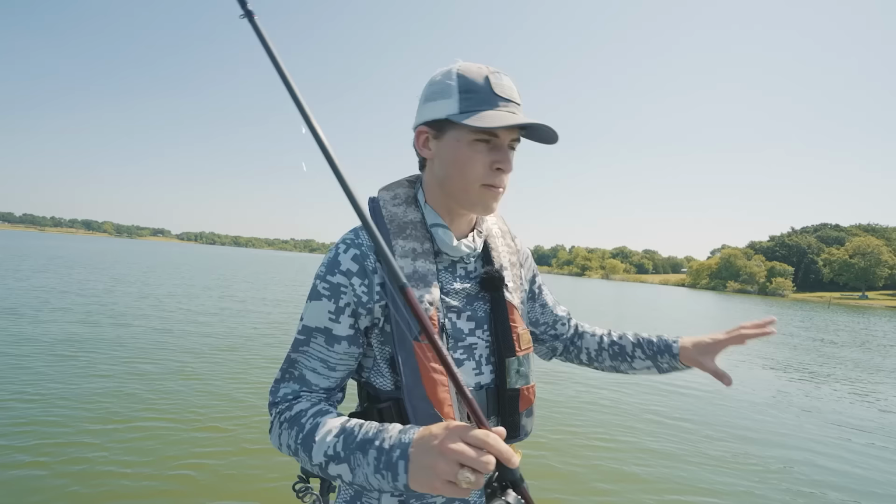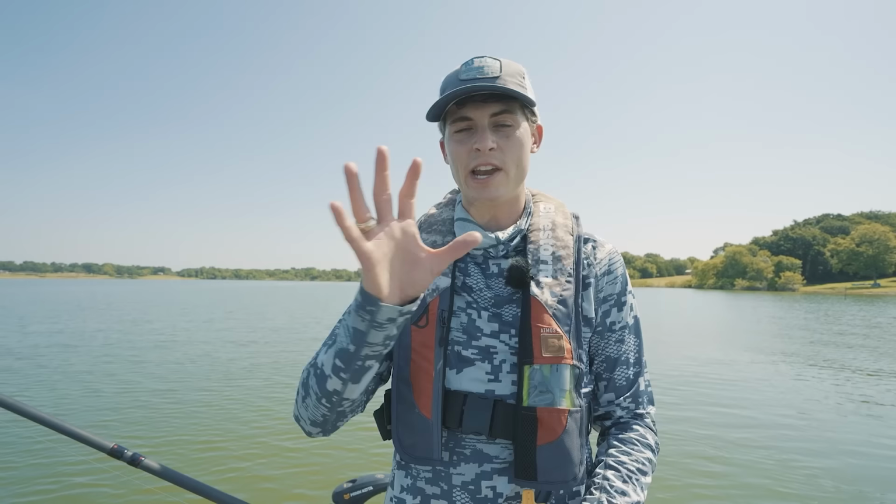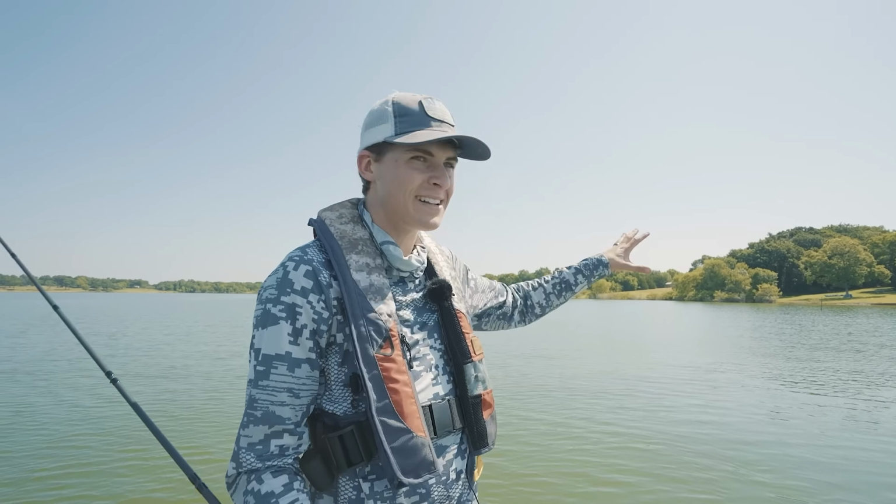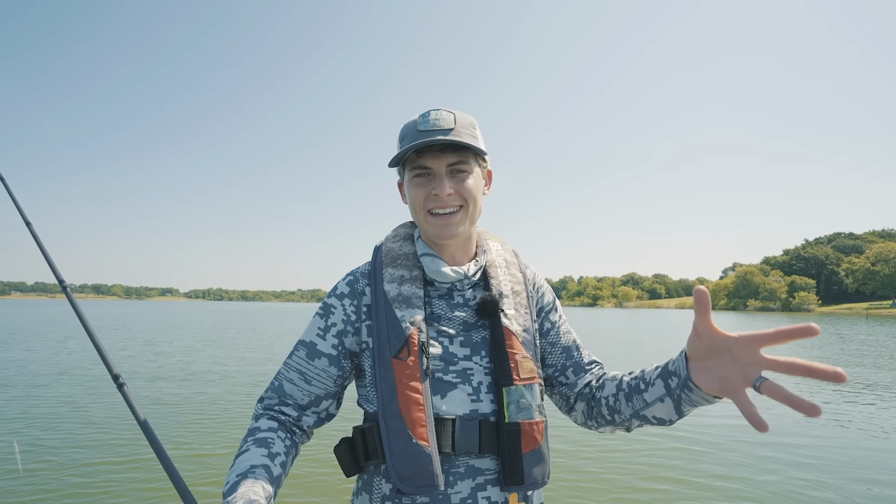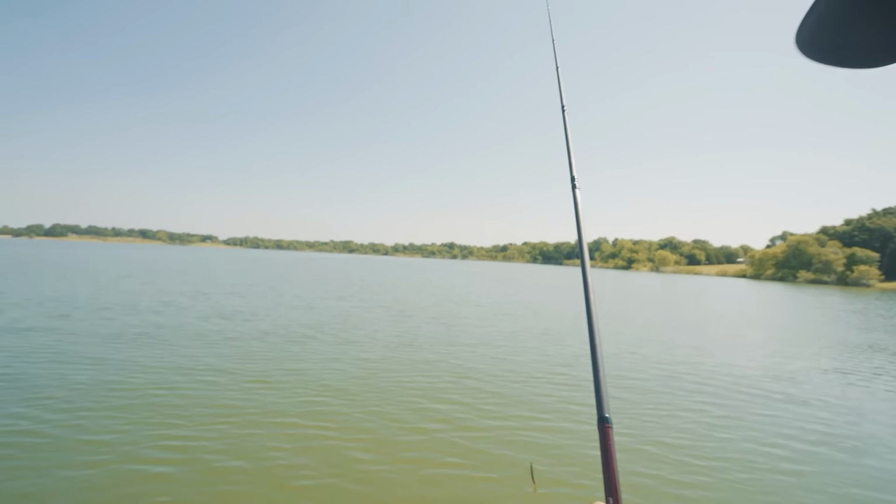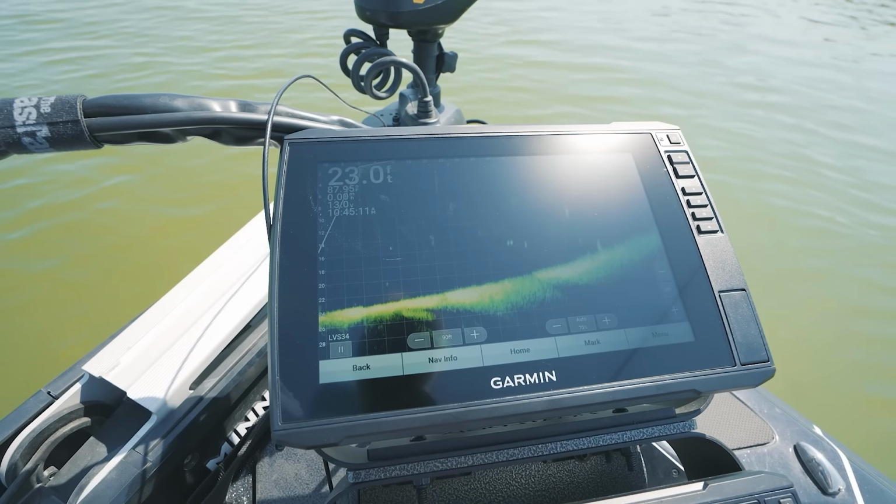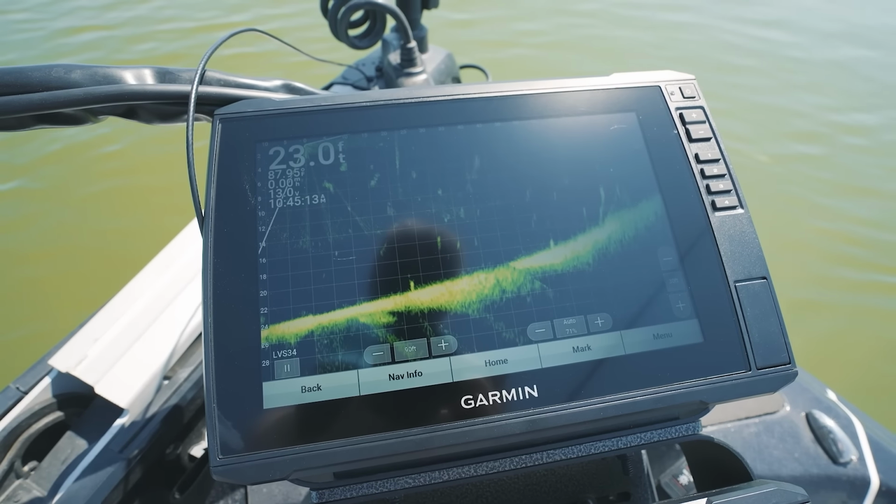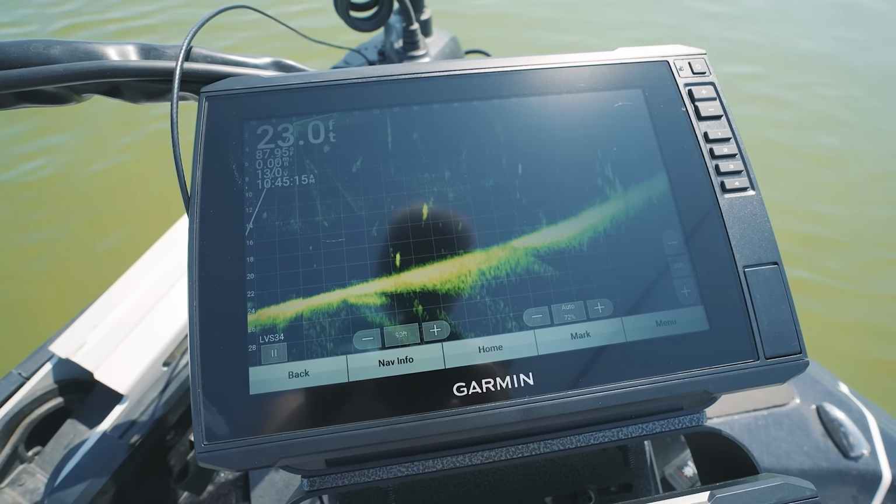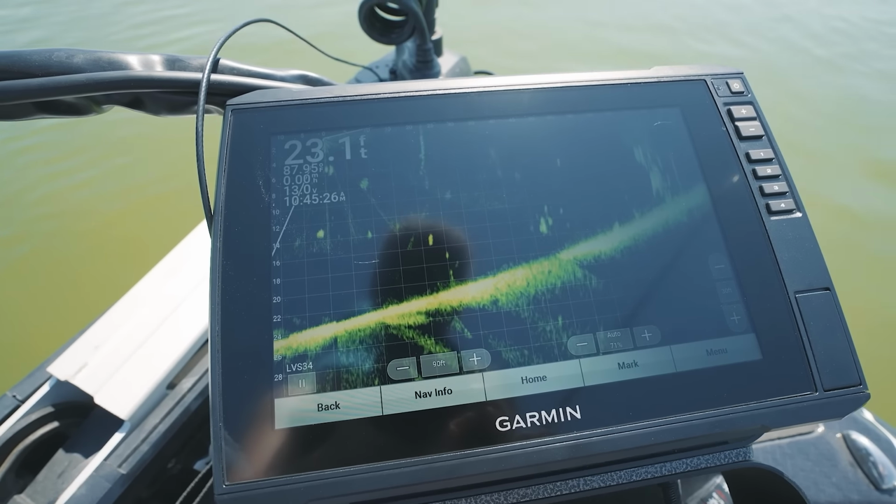So now we have dropped our marker buoy over there, and of course if we didn't have forward-facing sonar, if we just had traditional sonar, that would tell us exactly where to cast, at least give us a good idea of where to cast around. But because I have forward-facing sonar, let me show you guys exactly what I'm looking at here. As we get the camera closer, and I point the transducer in that area, right there, 75 feet, almost to the right side of the screen, you see, and right there at the end, look at that, 80 feet. That is a nice pile of brush.